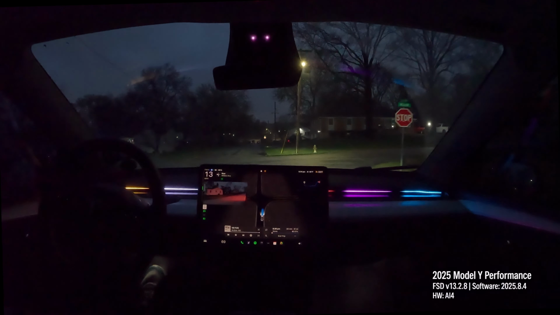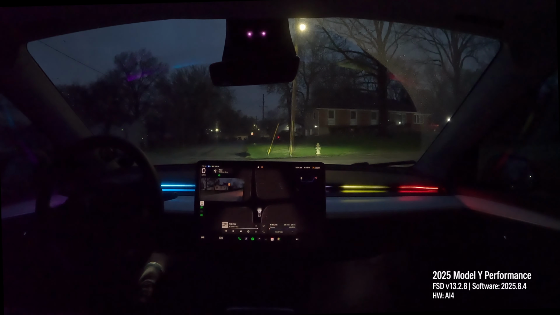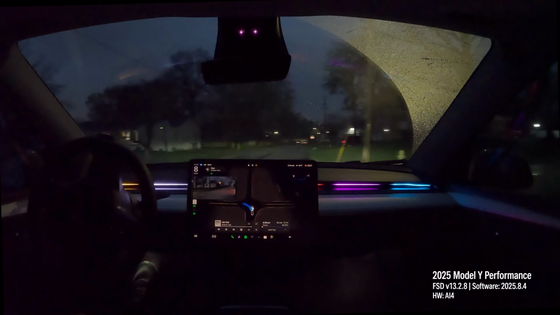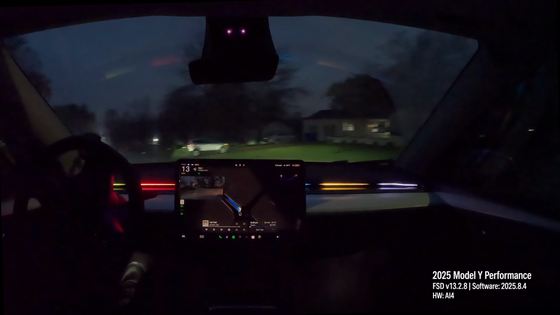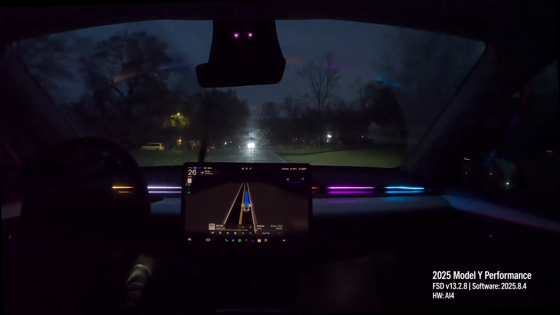It's Friday night, so traffic may not be as busy, but hopefully we get to see a couple different scenarios occur. Hopefully nothing dangerous, knock on wood.